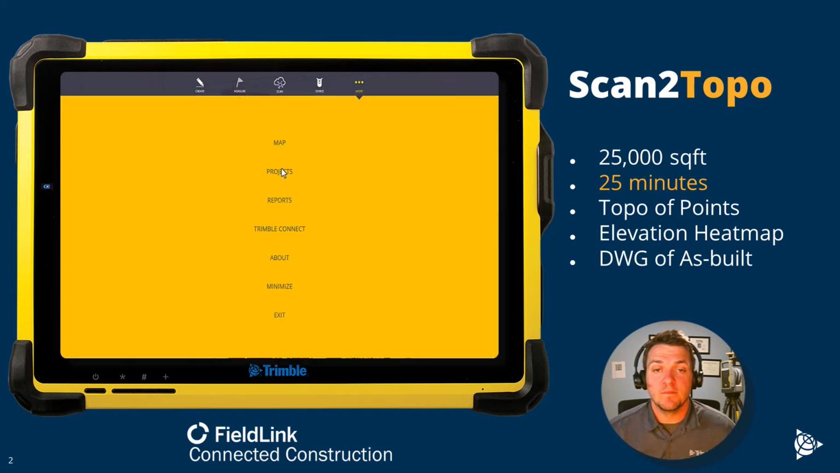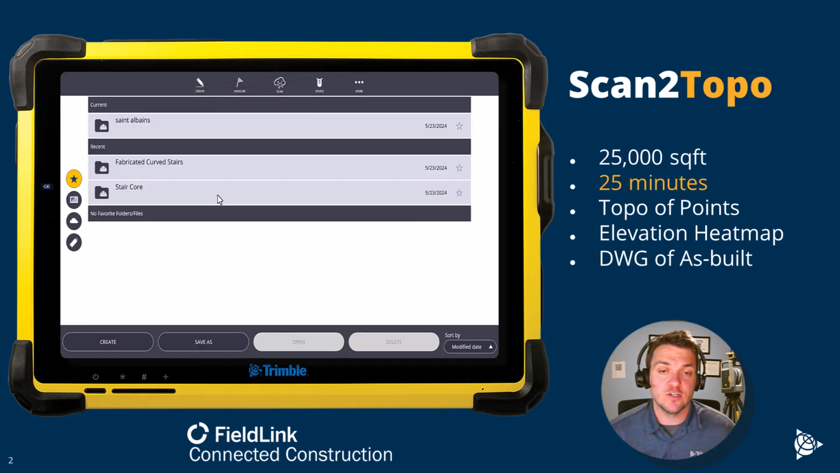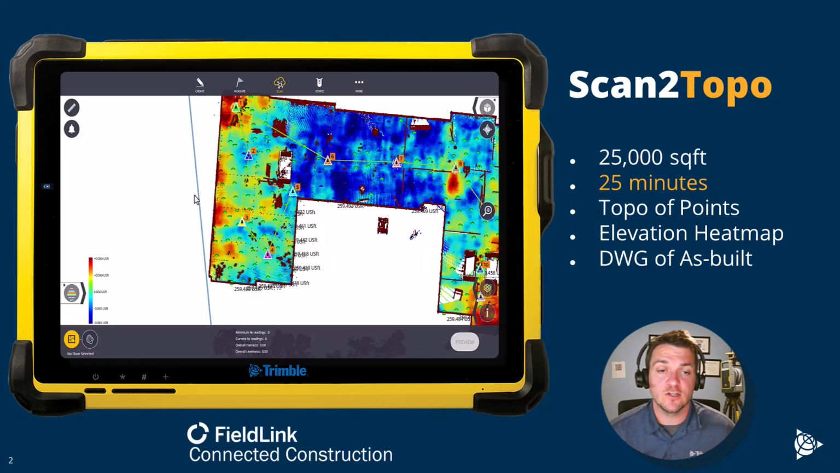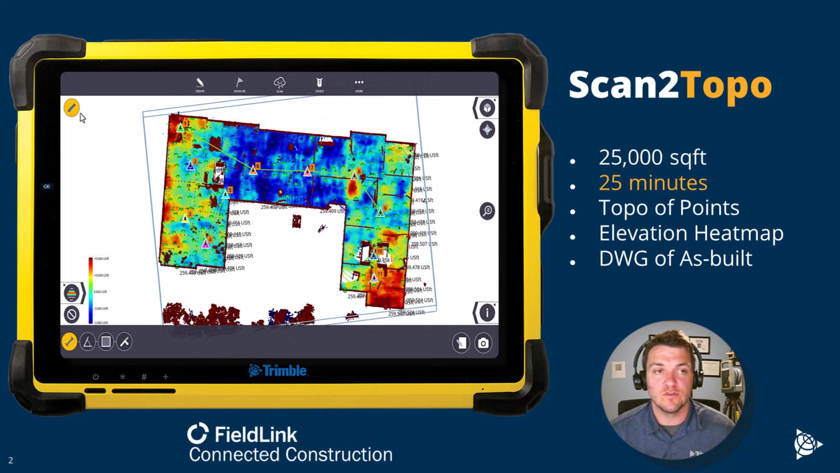So simply by saving the project back to Connect, by going to More, Projects, Manage, and then Save As to Connect, all that data will save back. The other thing I generally like to do before doing that is snap a couple of images, like you see here, by just going to the measure button, selecting, and snapping some images that will also save there.